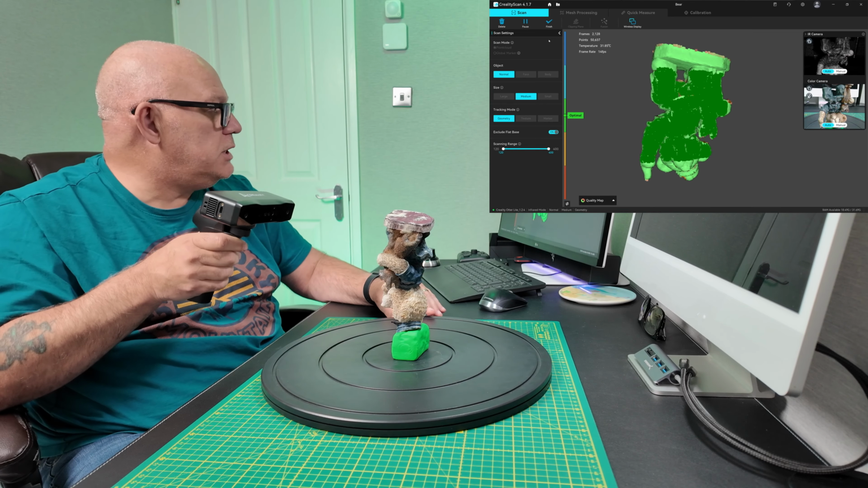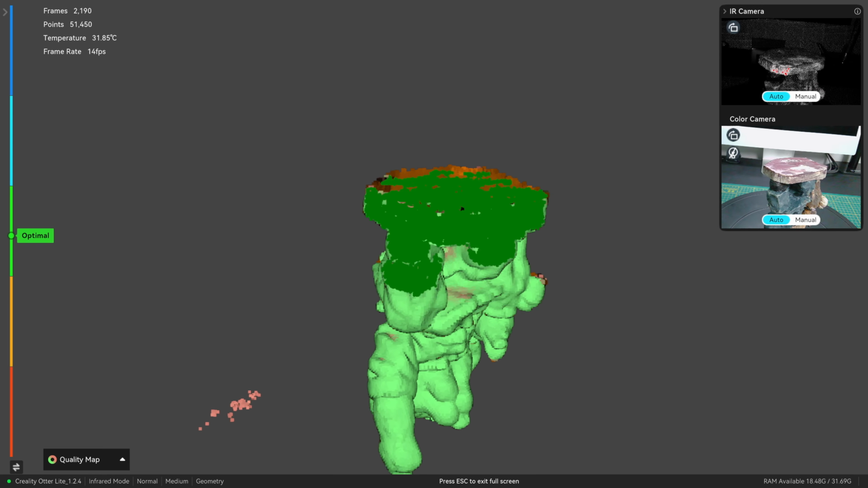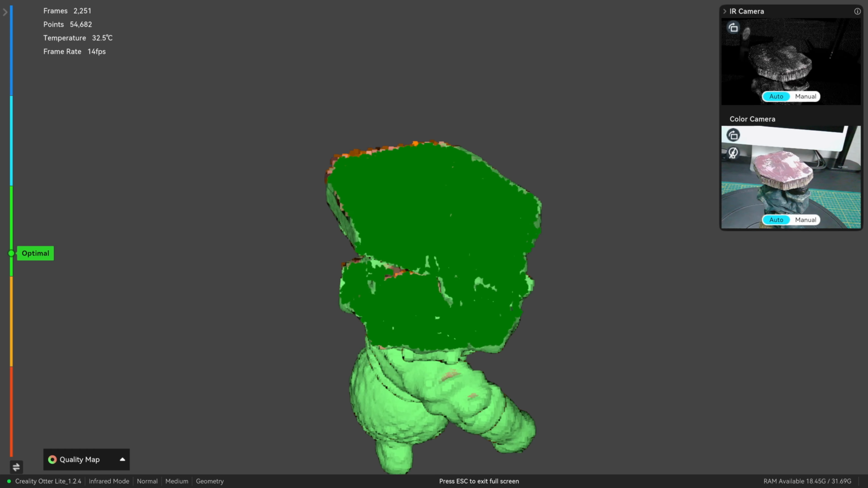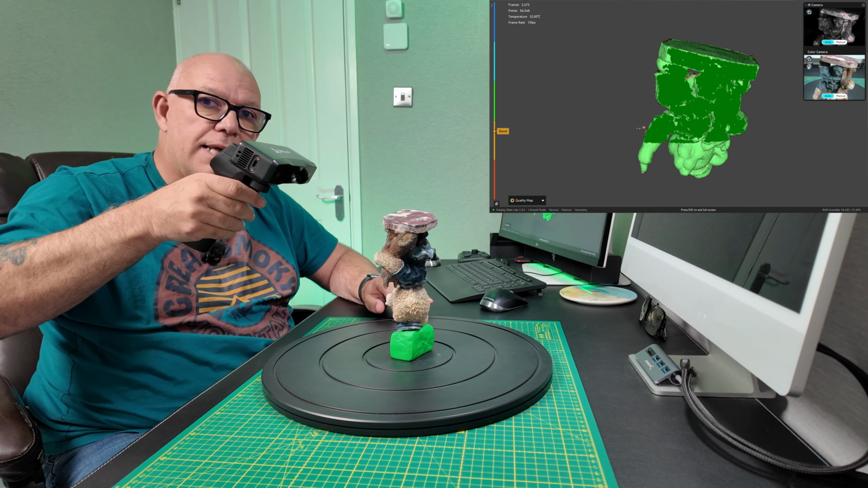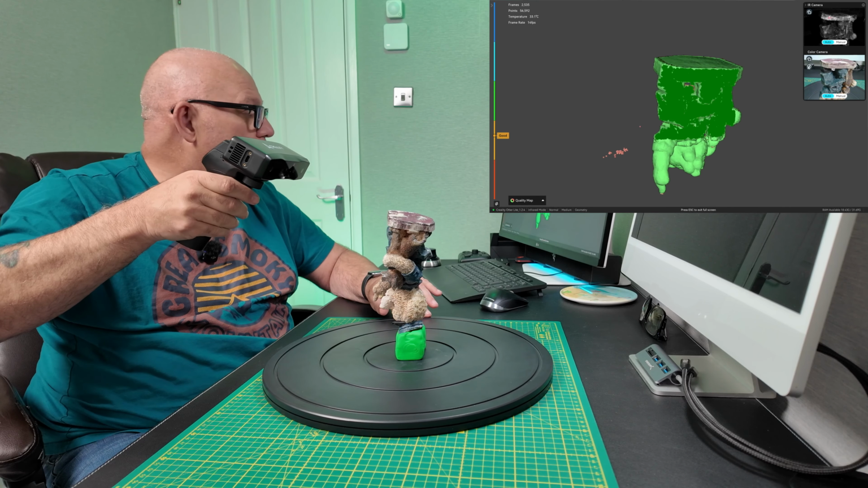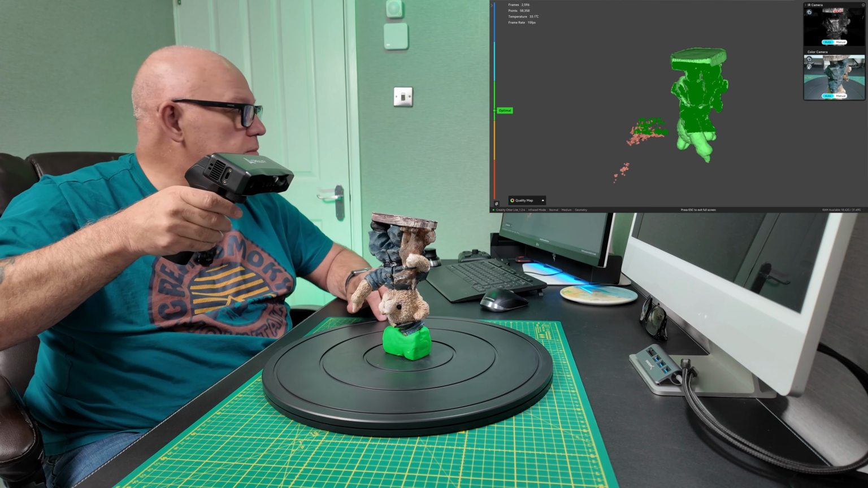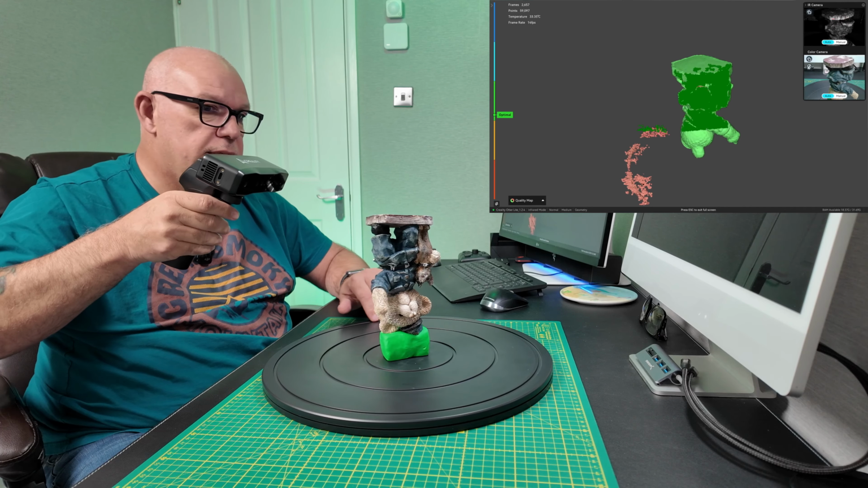So if I continue to scan now and then start to come up and rotate, I can then get the base in. And now as you can see, the scanner is back at this angle, but because the item has flipped over 180 degrees, I should be getting in now everything that I sort of missed on the first one. Underneath his armpit for instance, underneath his legs.